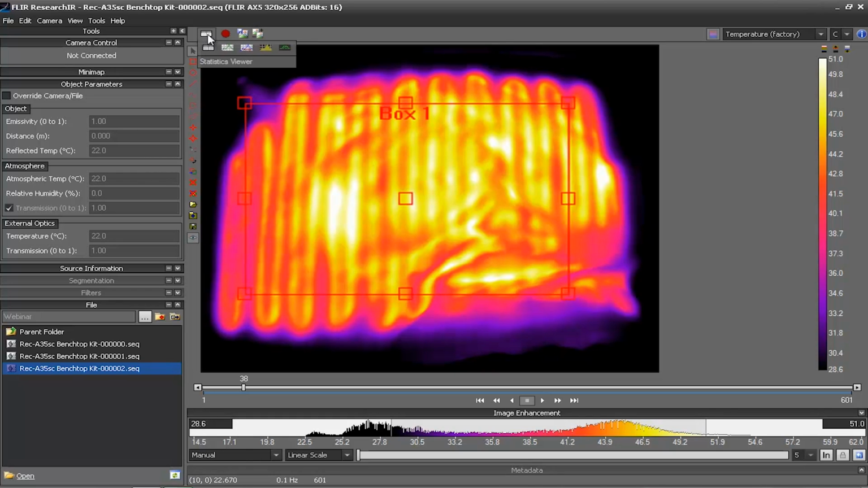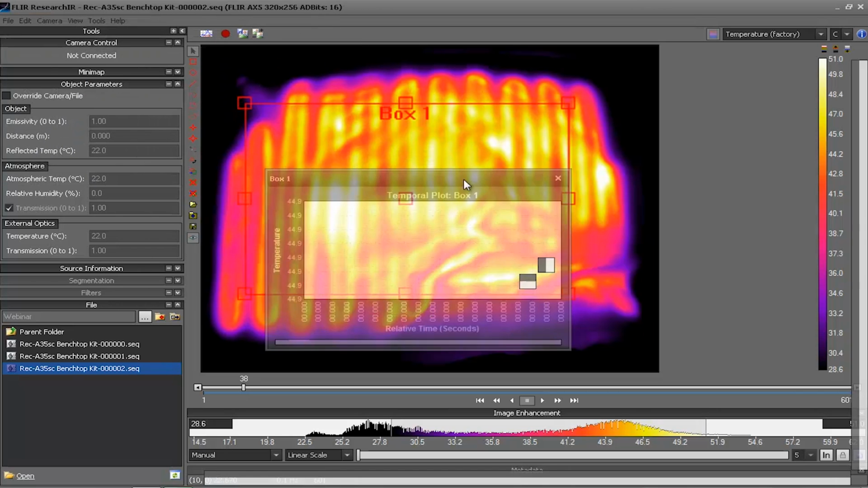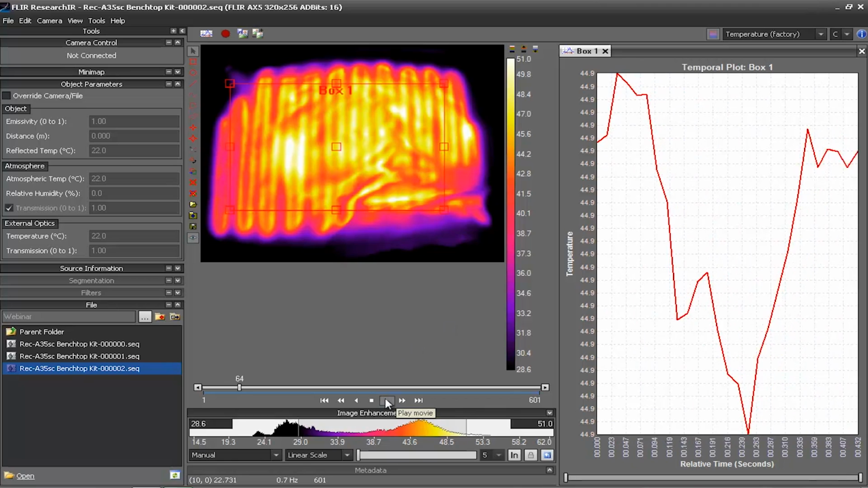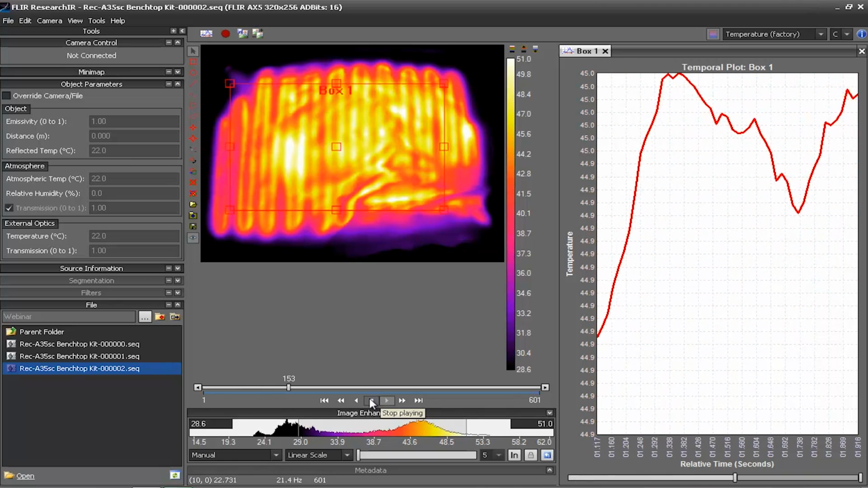So I'll go up here to my different analysis charts and graphs. And here's a temporal plot. If I click once, I get a freestanding window. But if I click on it and grab it, I can dock it below or to the right of the image. We call this customizable user interfaces. So if I dock it over to the right, now when we play through, it's going to chart out that maximum temperature within the box. So we can make sure that we don't have any hot spots that are hotter than what we allow for this particular device.